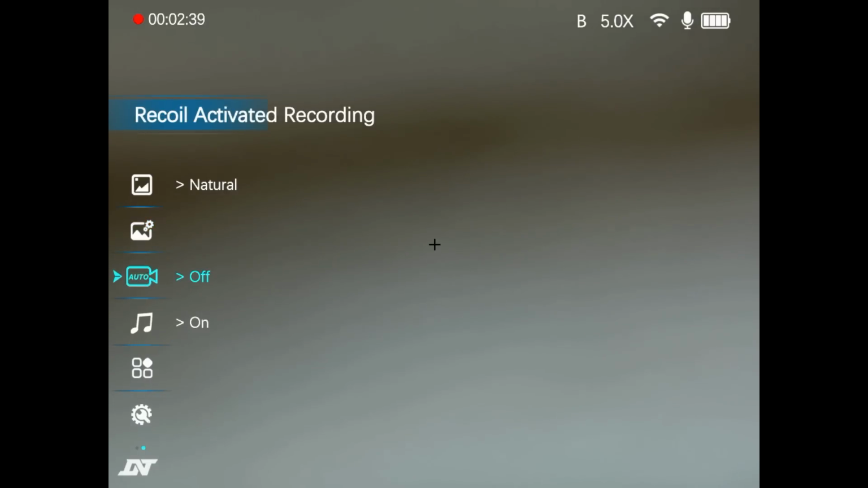Recoil activated recording, that's not really relevant for air rifles. That's for centre fire, so that it detects the recoil when you take a shot, and it will record 10 seconds of video. I recommend that you keep this switched off. If you switch it on manual mode, what you'll find is if you try and do a recording, it will record for 10 seconds and then the video recorder will switch itself off. So if you leave it off here, then you will be able to record videos longer than 10 seconds.